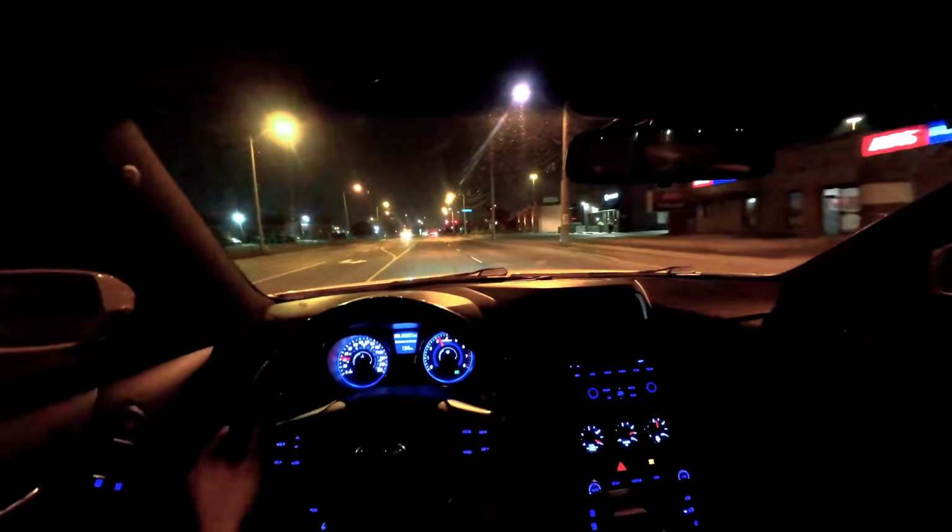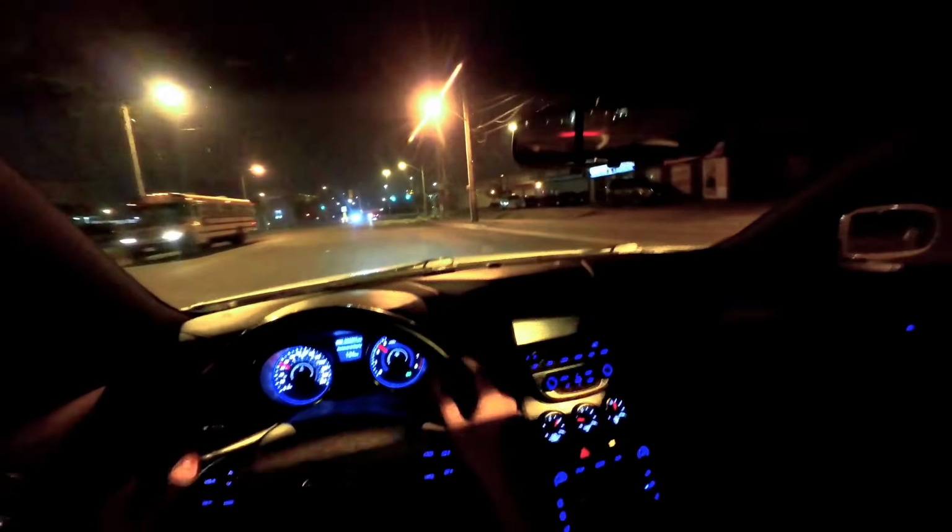You don't want to burn the clutch. Every time you rev it in neutral, bro, you gotta let it go down more. Because then, when you pop it into gear and you're at high revs, you're gonna burn the clutch. And you don't want to do that. Whew.